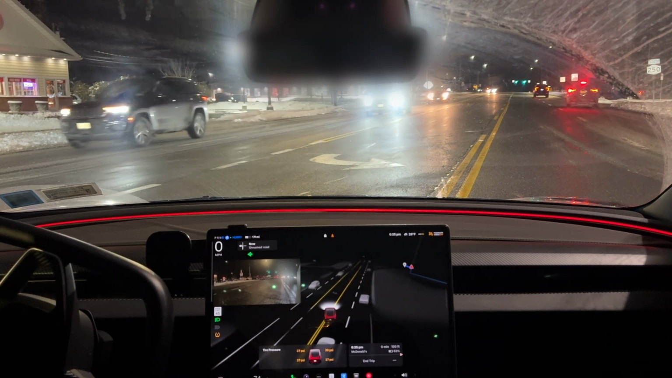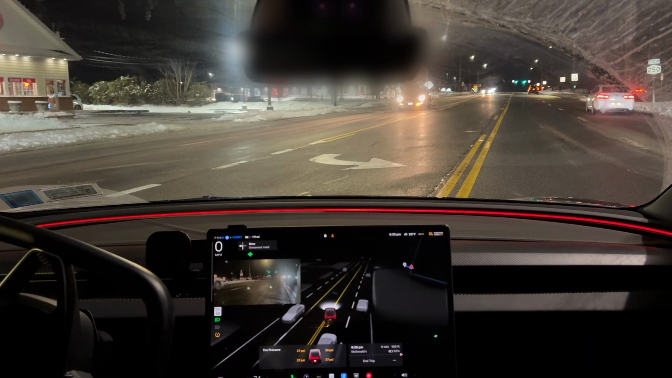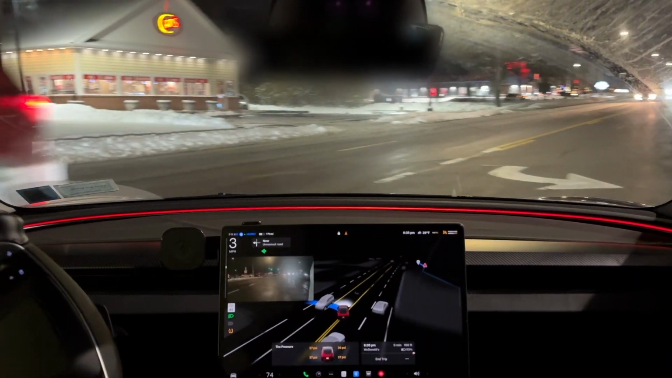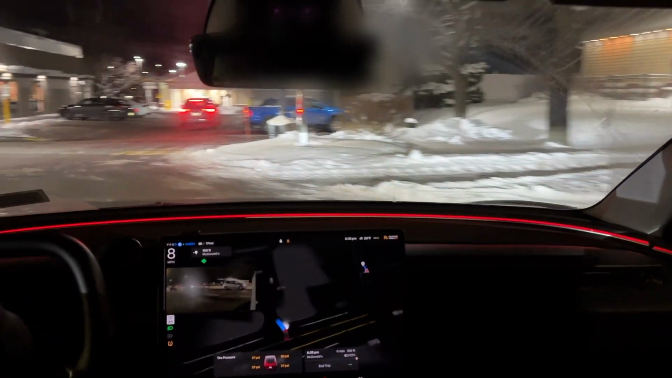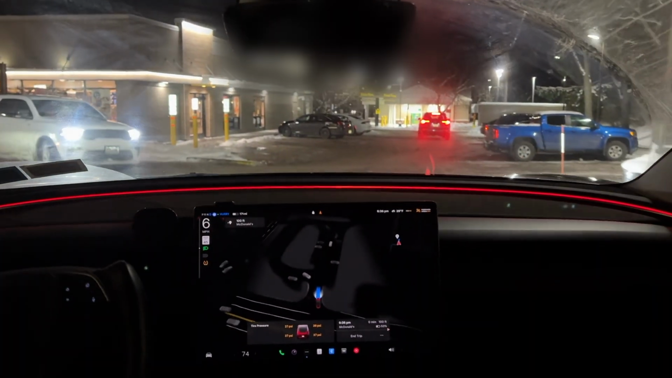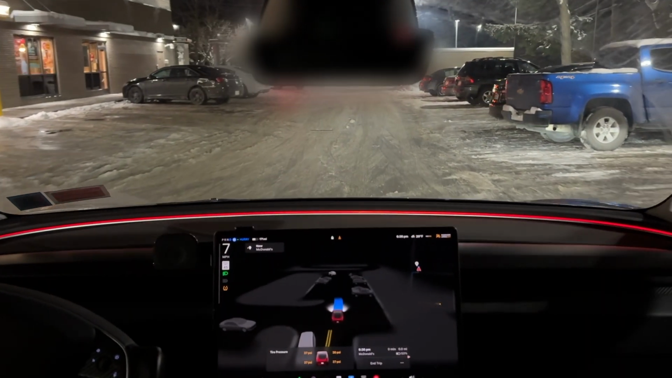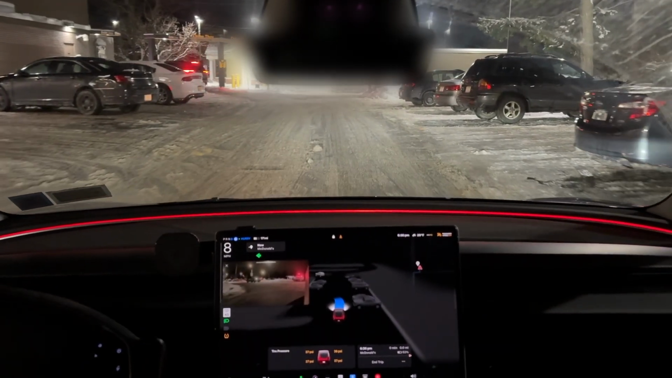Okay. This is one of the downsides. By this time, I probably would have turned like 100 times, but again, you just want to be patient with this. It's still really cool that this car is driving on its own. Now I want to see where it's going to park, or if it parks at all.